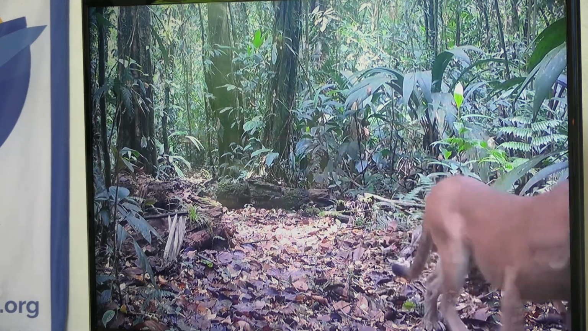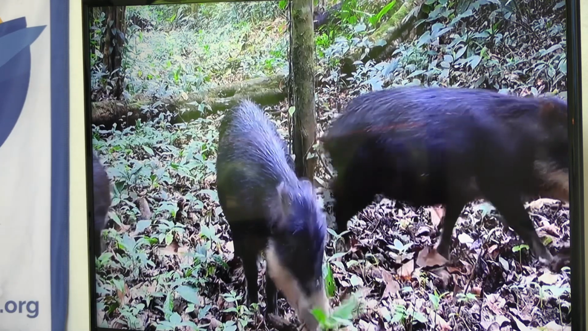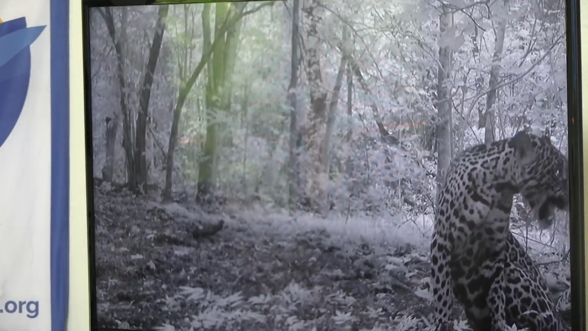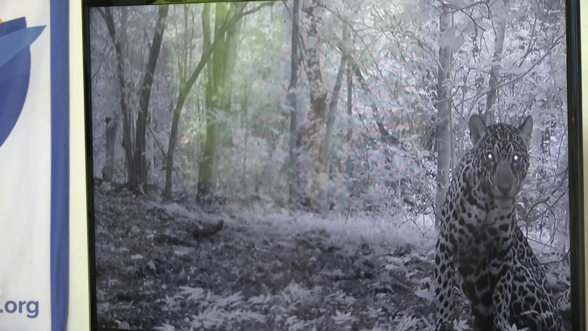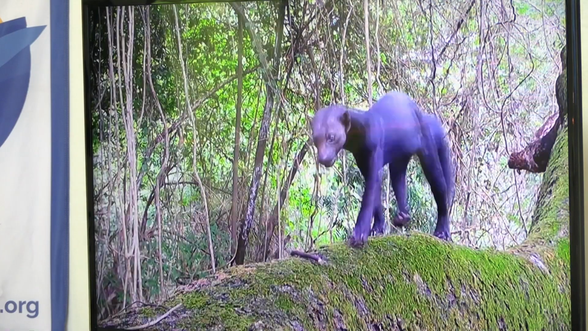I accidentally put this clip in twice, which my wife pointed out to me, but I didn't have a chance to take it out, so you're going to see that guy again. These are the white-lipped peccaries. They're bigger than collared peccaries and less common. This jaguar sat here for a long time. There were a lot of videos like that.